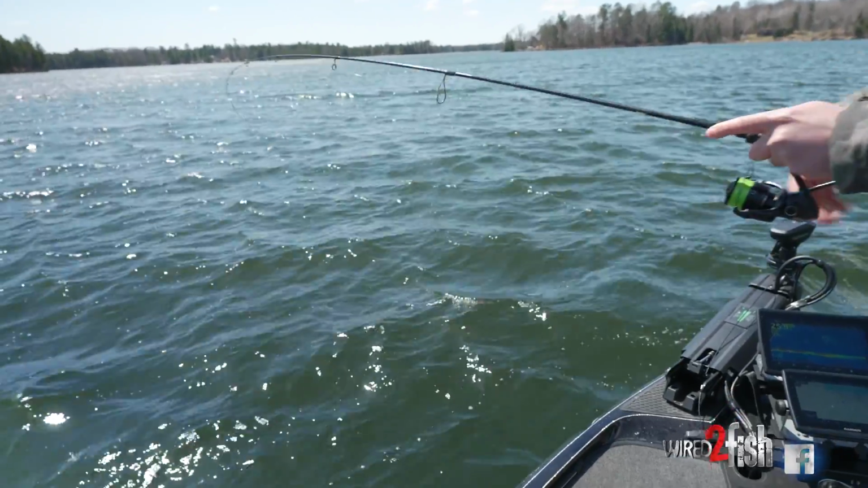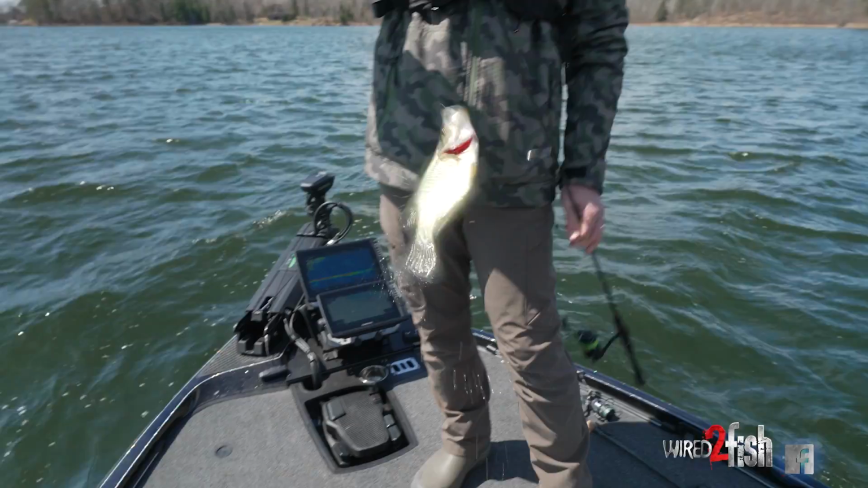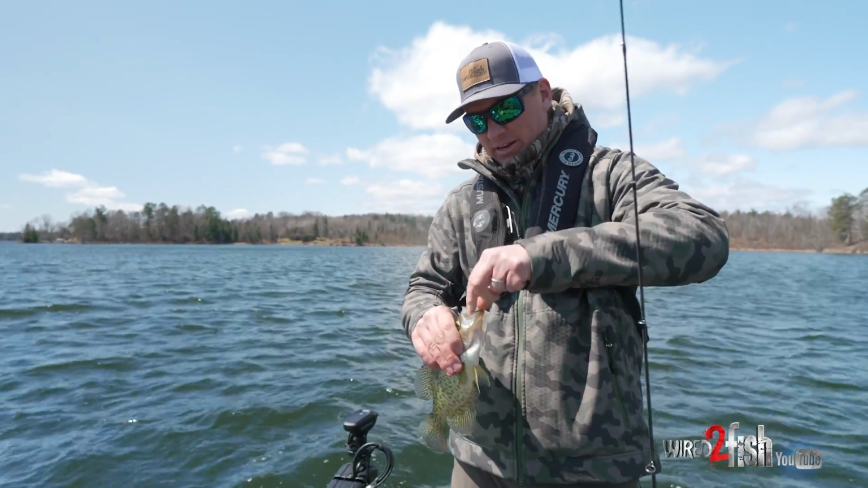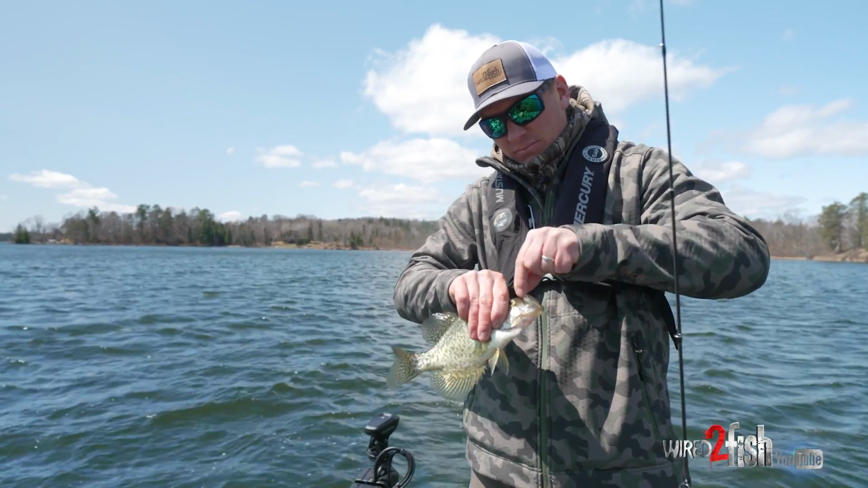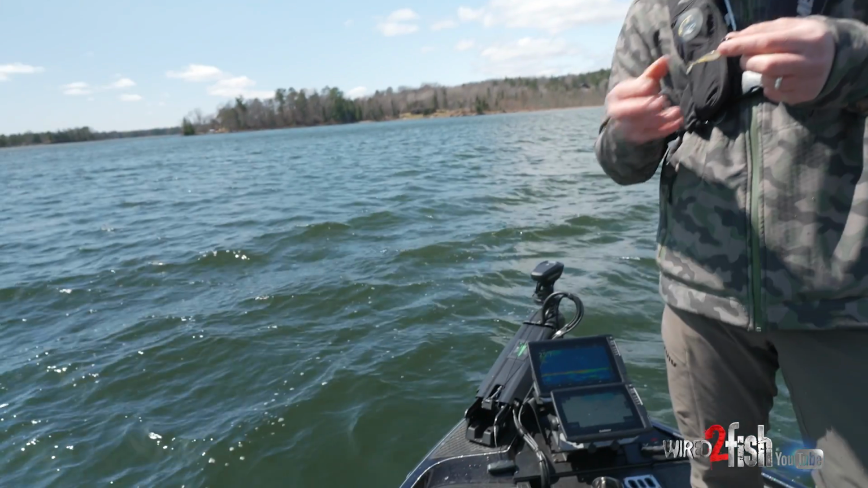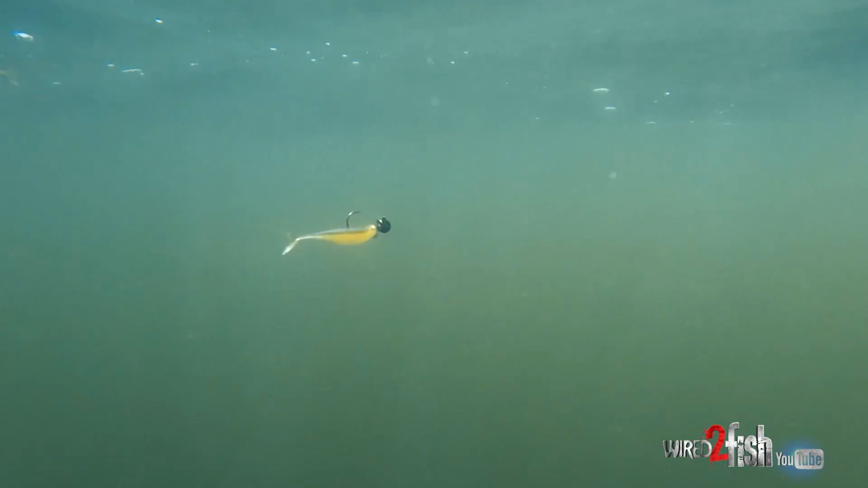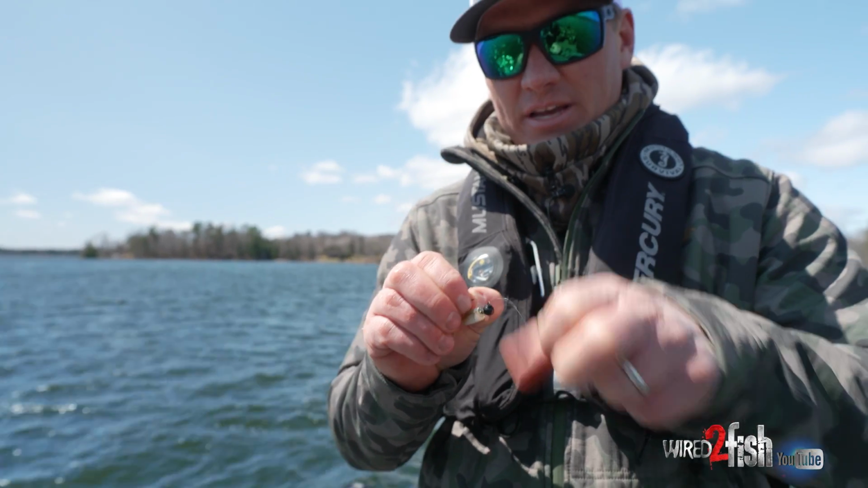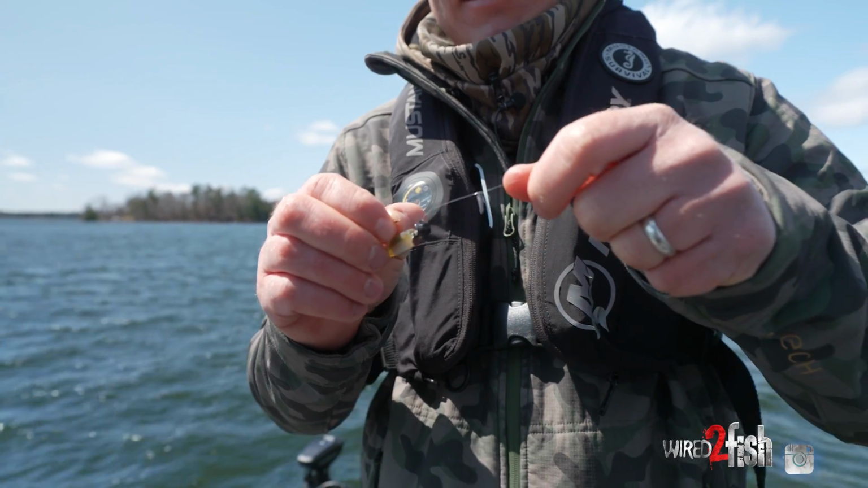I'm trying to keep the rod tip down, parallel with the water, to eliminate a little bit of the bow in my line. This is just a little minnow bait right here. It's just a little jig and minnow. Has a little prop on it. You can see that little prop spin. And it's actually a little tungsten head, so I can cast it pretty well in the wind. And then it sinks pretty fast.